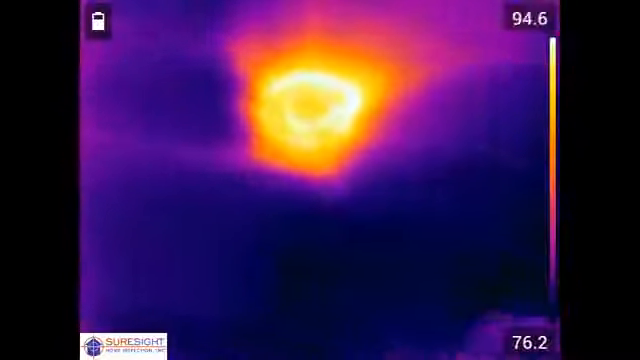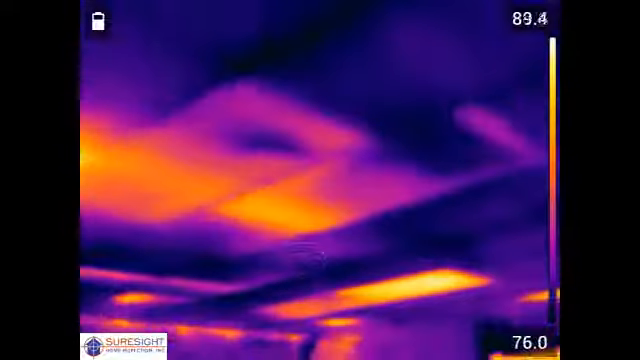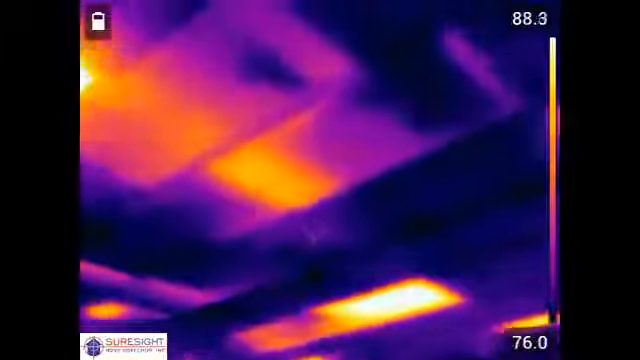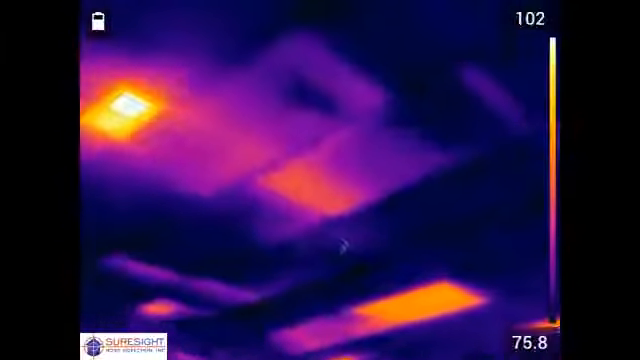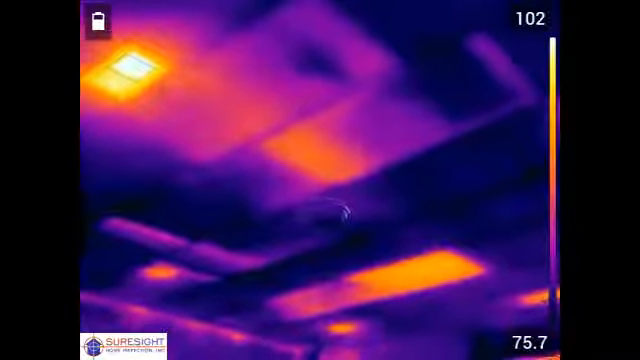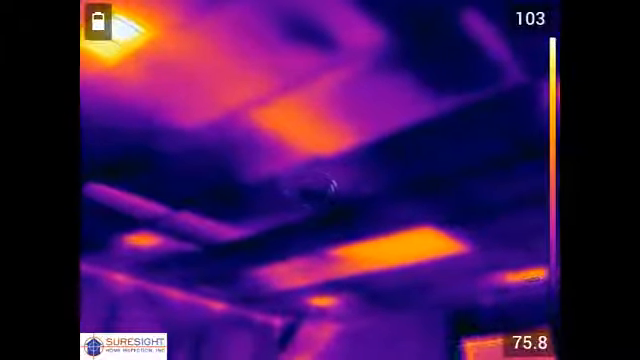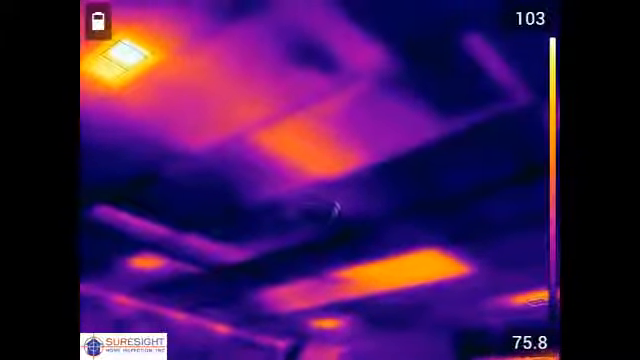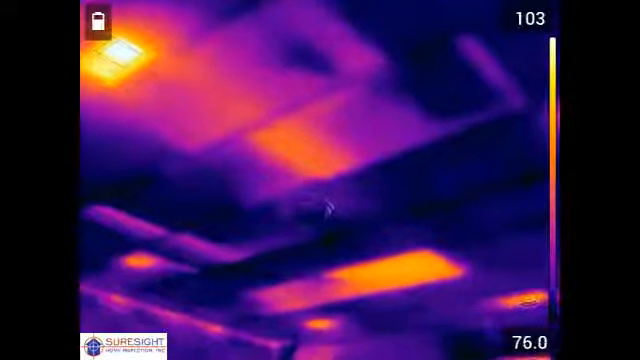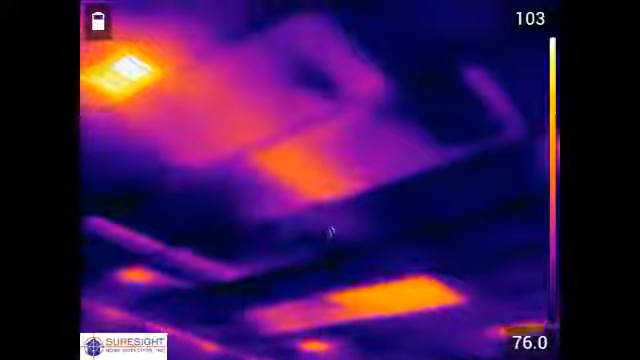As we scan to the right side of the second floor loft room ceiling, we're going to see multiple areas with a lot of orange showing heat from the attic above. Towards the bottom of the screen here, we see a large rectangular area that appears to show missing insulation. Towards the top left, that small glowing orange area is an air supply register. The 2 large rectangles next to it are caused by improperly placed insulation over that duct leading to the register, a very common problem that we find.